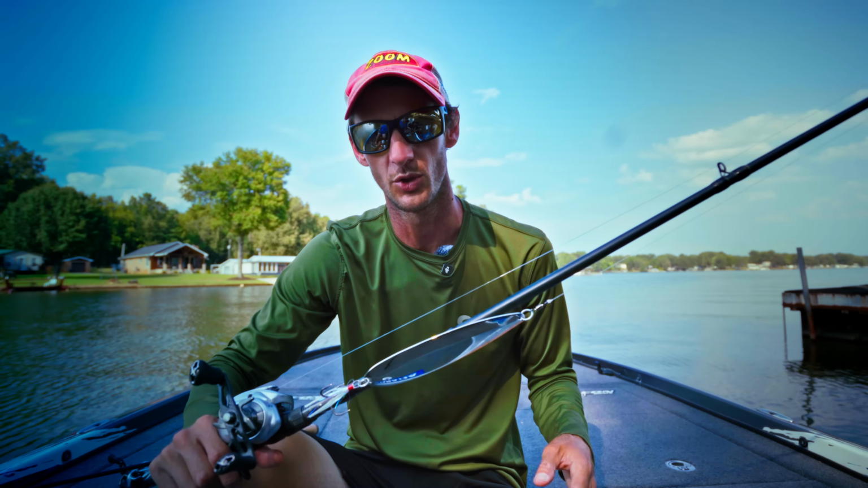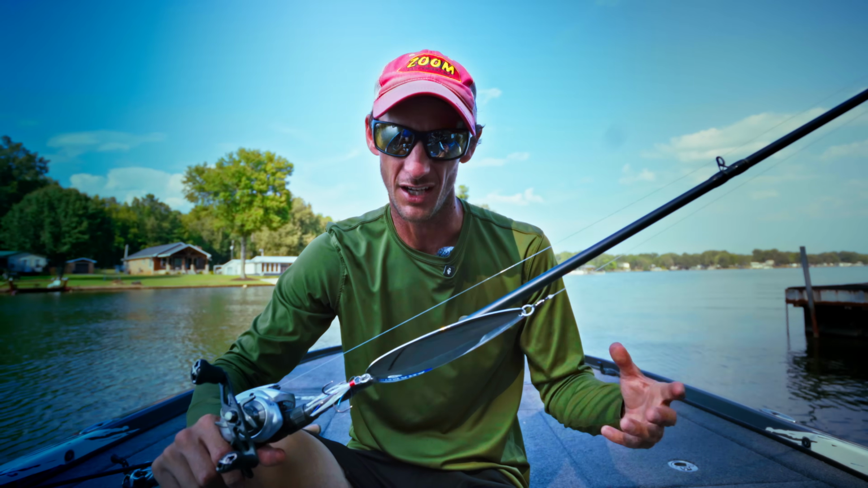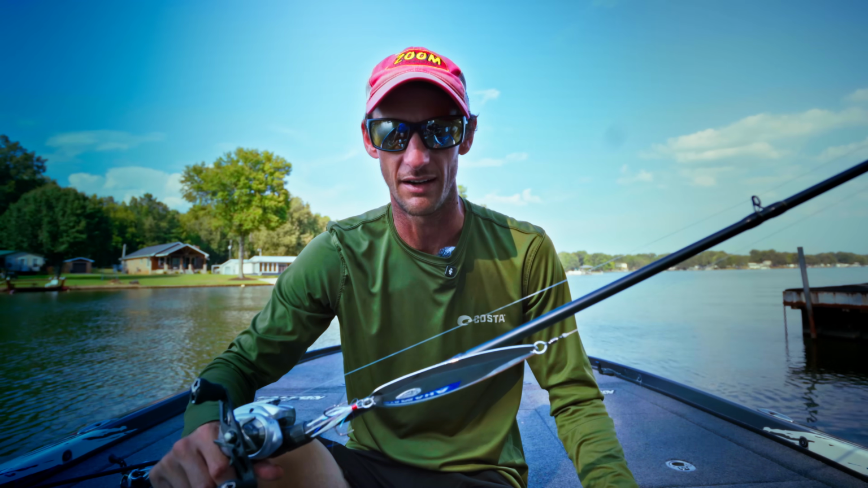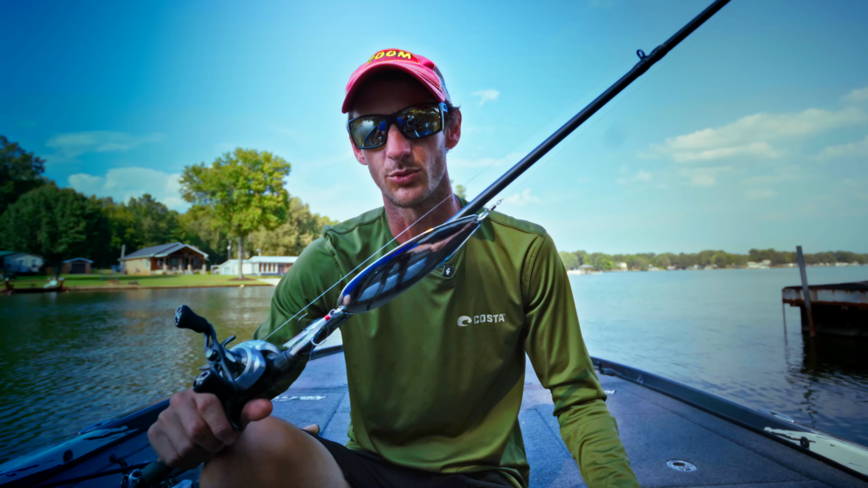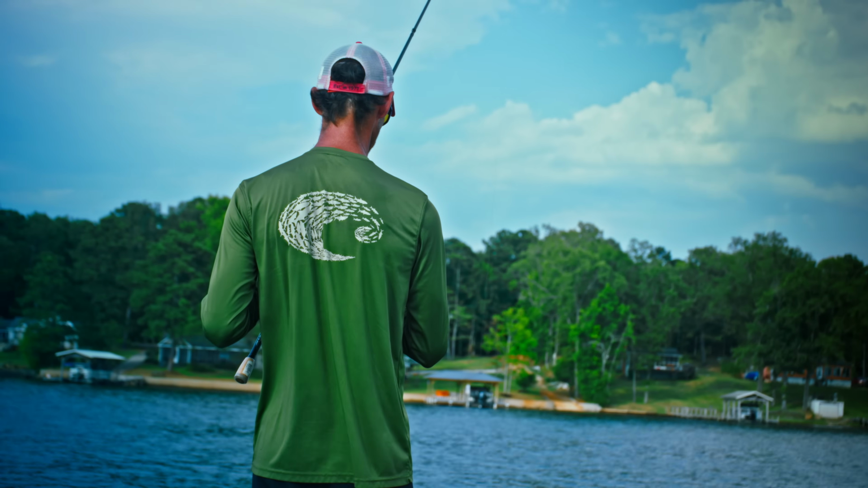So I only throw the spoon when I know the fish are feeding and I know there are big fish there. If it's a tough time of year, you're just looking for a couple bites, or a bite per every other brush pile. This spoon a lot of times will pull the fish off and then you can't catch them on the worm. So you only want to lead with this when you know they're there and you know they're big ones. There's a bite, did you get it?